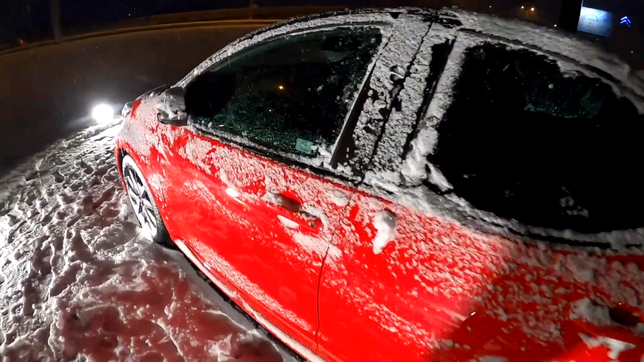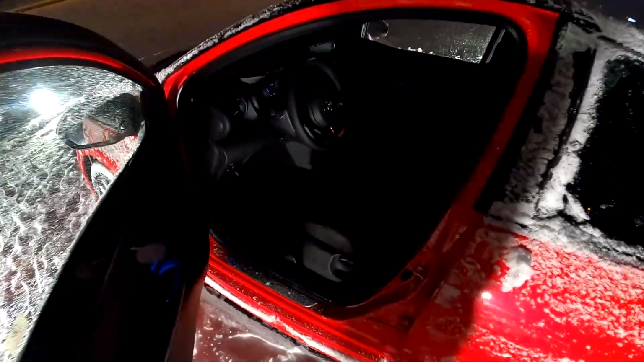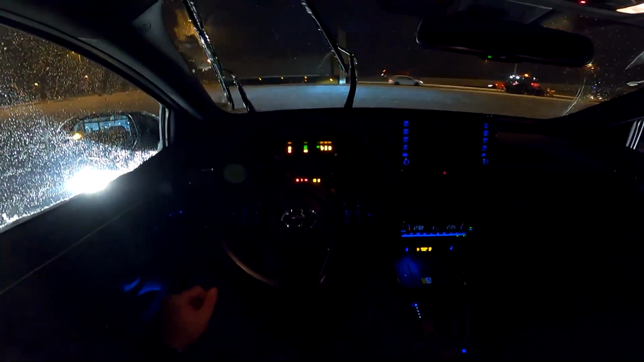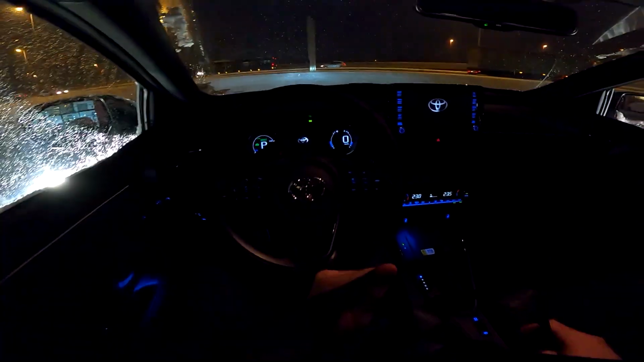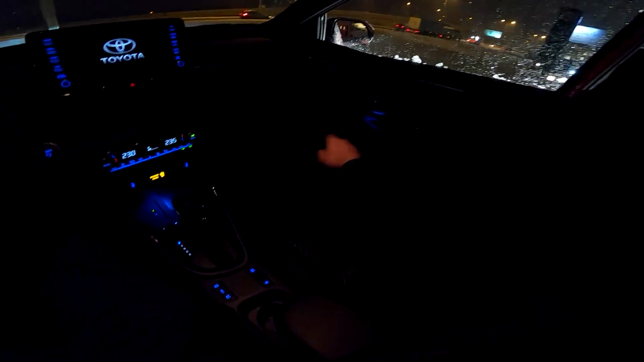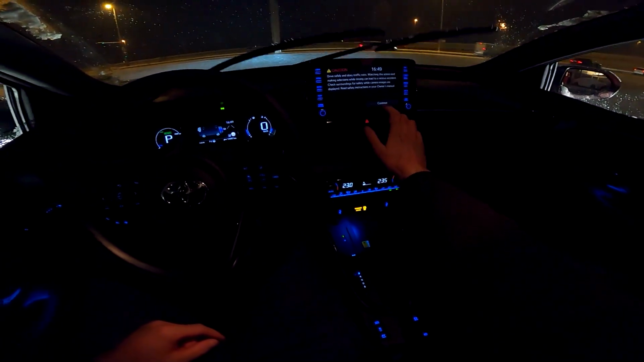To unlock the car, you just need to have the key in your pocket. There we go, the car unlocks itself and we are ready to go. Okay, so you start by pressing the power button here. Now the car comes to life. As you can see, this Premier Edition has this beautiful ambient light on the door handles, and then down there where you also have the wireless charger for your phone.